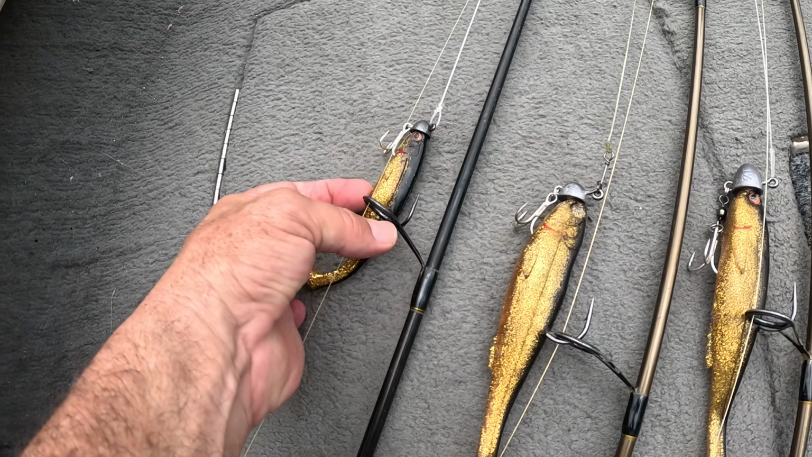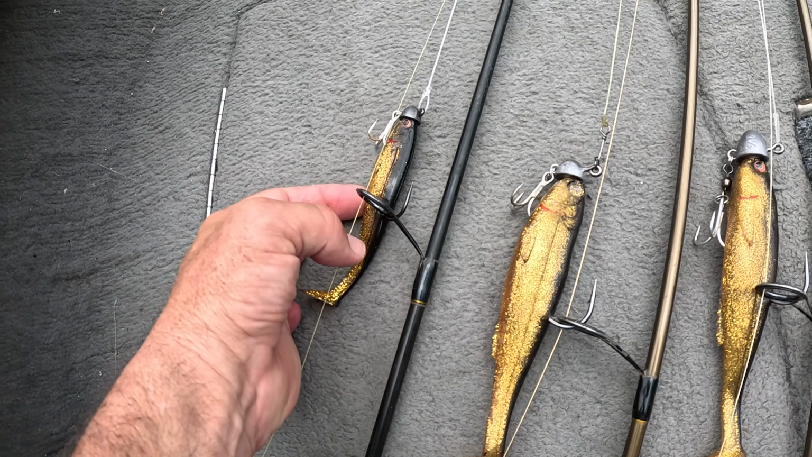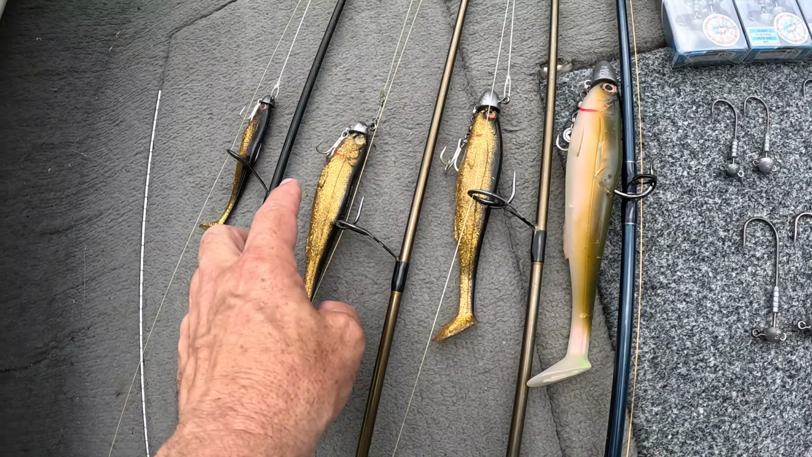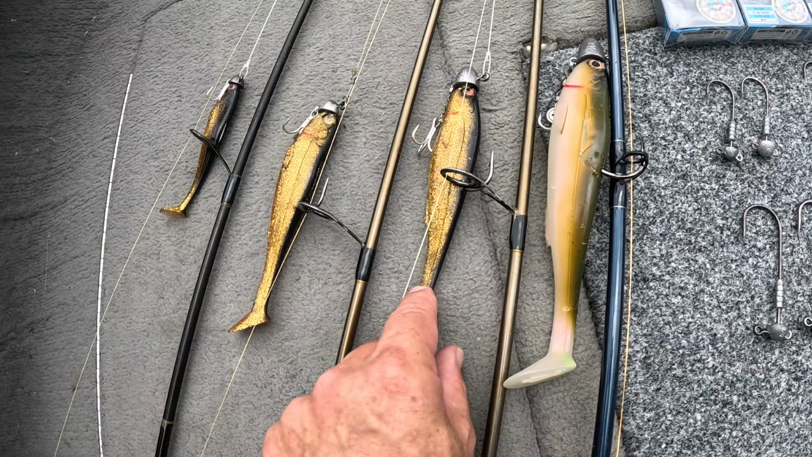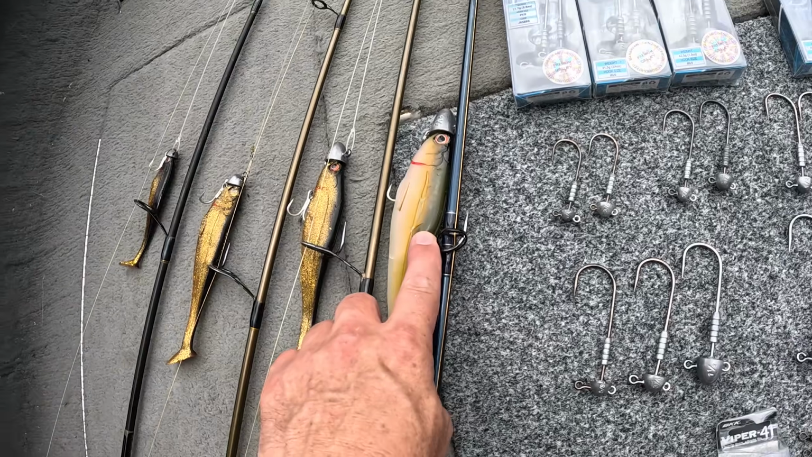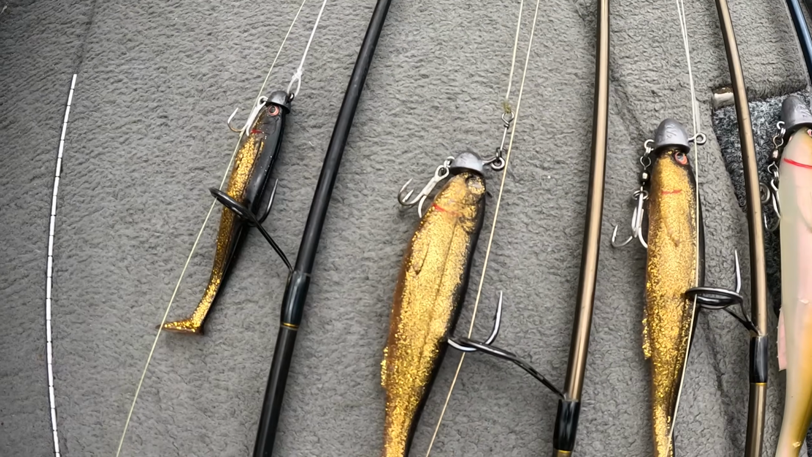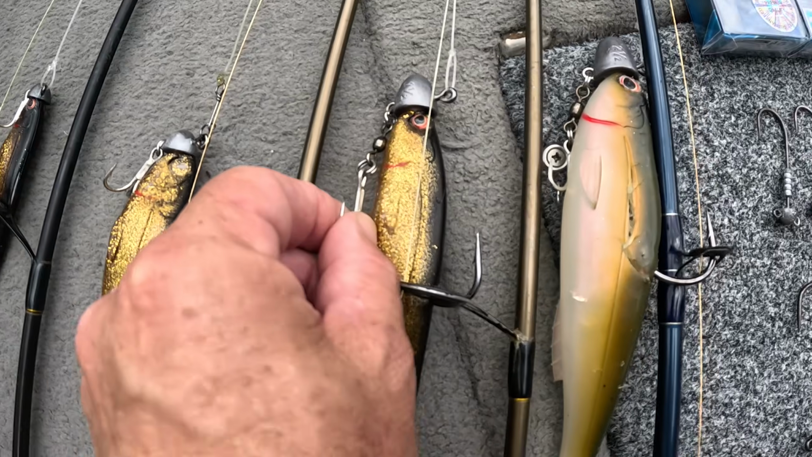The 5-inch with a 1/2 ounce 7.0 was on scoping or casting, and these 3 on the troll: 3/4 ounce and 1.5 ounce in the 9.0s with a 7-inch Cario, and then 2.5 ounce on the big 11.0. They're all rigged up with either a treble straight to the head or on a split ring to a treble.